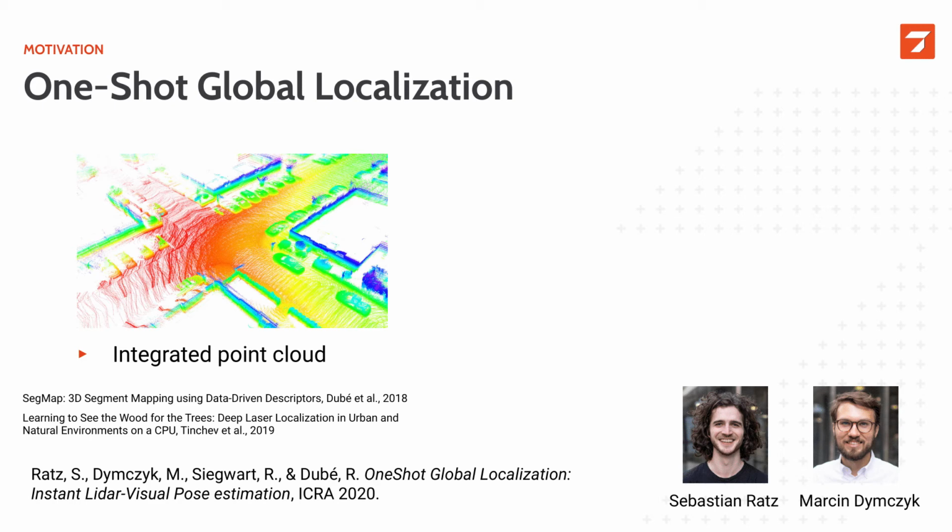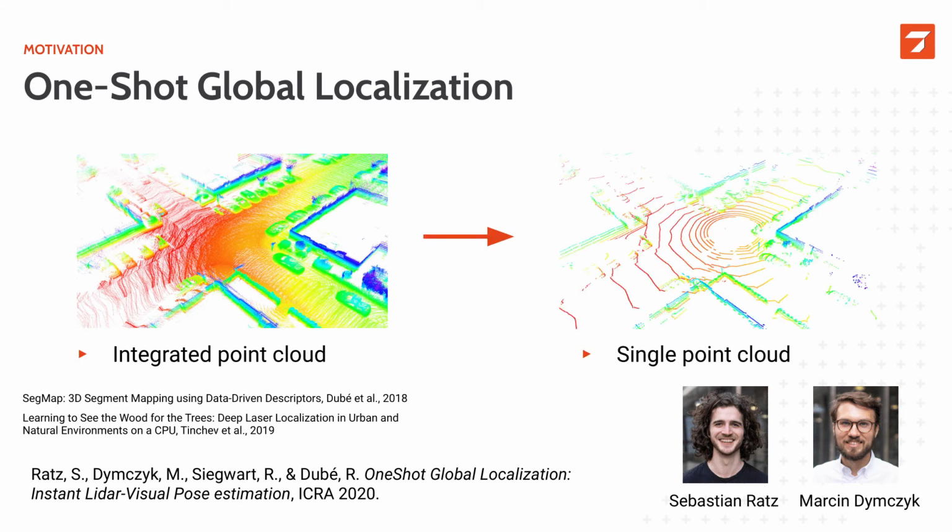To address this, Sebastian proposed to drop the expensive integration step and then directly to use the single scans, such as the one on the right, which is a scan of a Velodyne VLP16 sensor. So this is where OneShot came from, so basically global localization using a single laser scan.